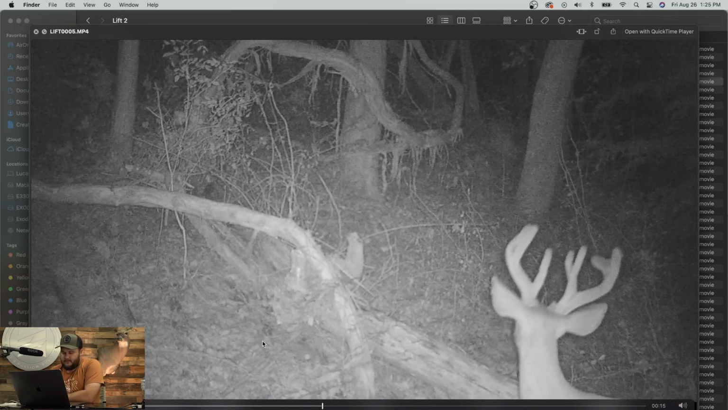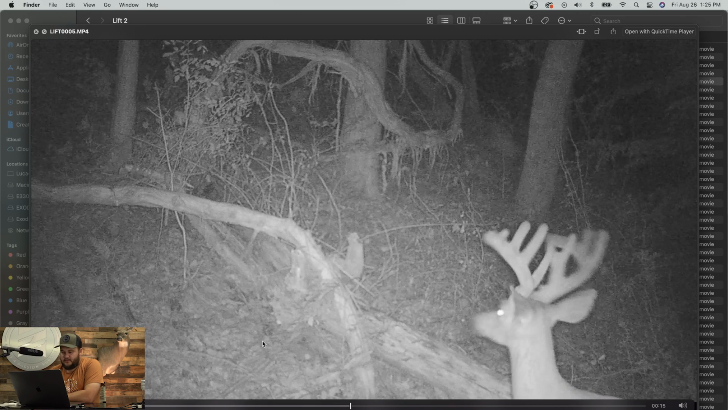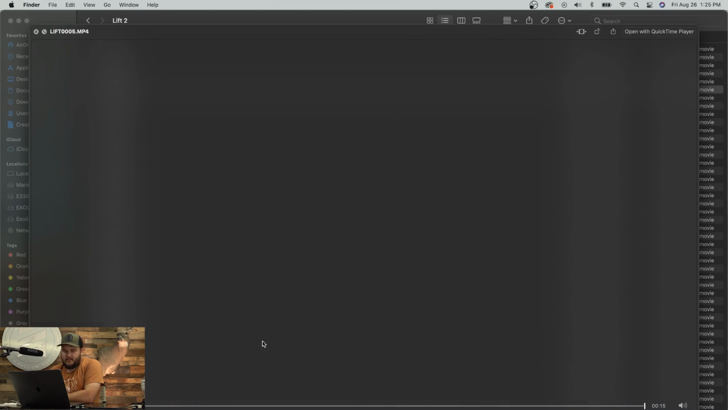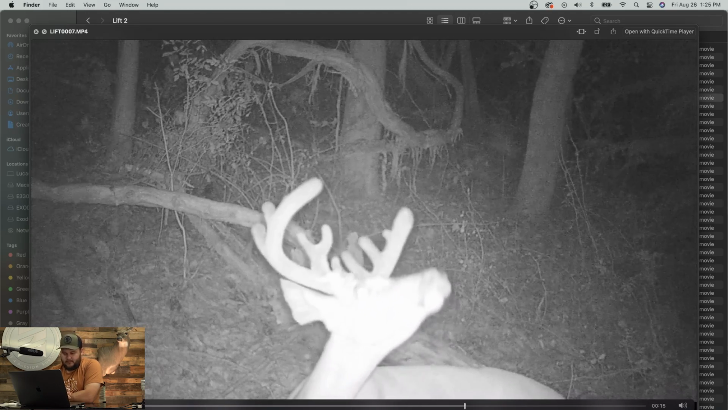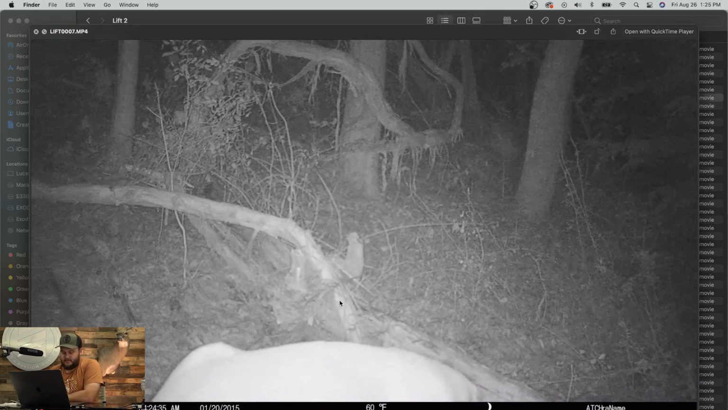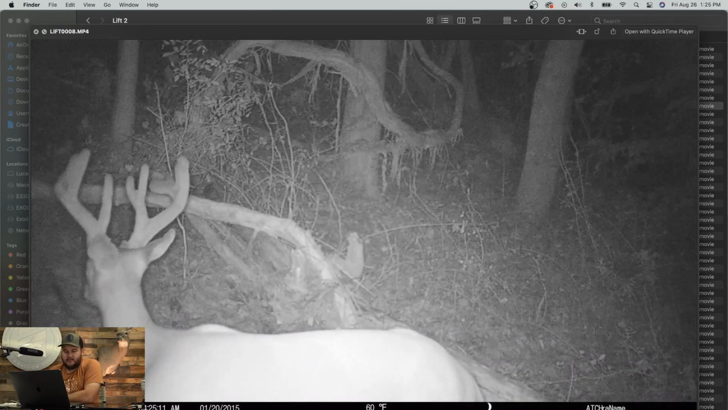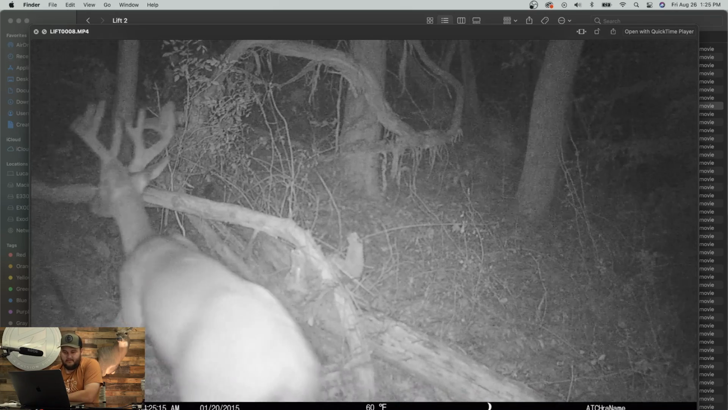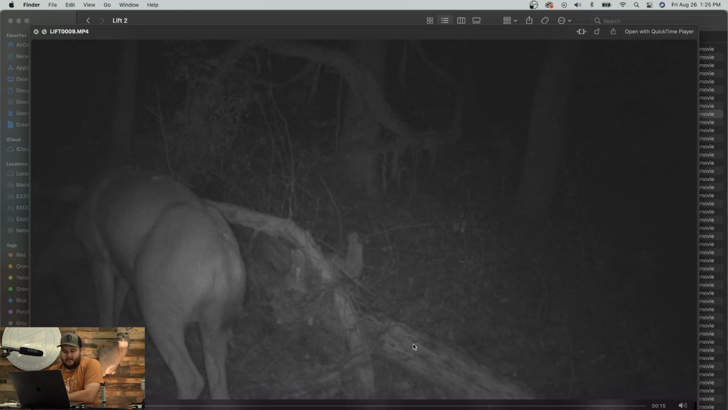And that's Ivan. Look at that big old split brow. Brow tine's almost taller than his G2s. And he's gonna make it hard for me to pass on him if he walks in front of me. Looks like he got some junk starting to form at his bases too. There's a better look. Man, that brow tine is ridiculous. Yeah, he's gonna make it awfully hard.